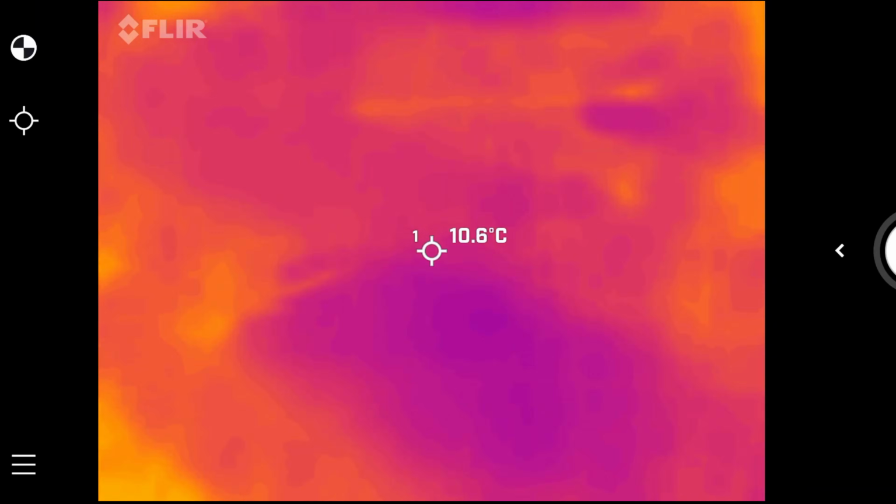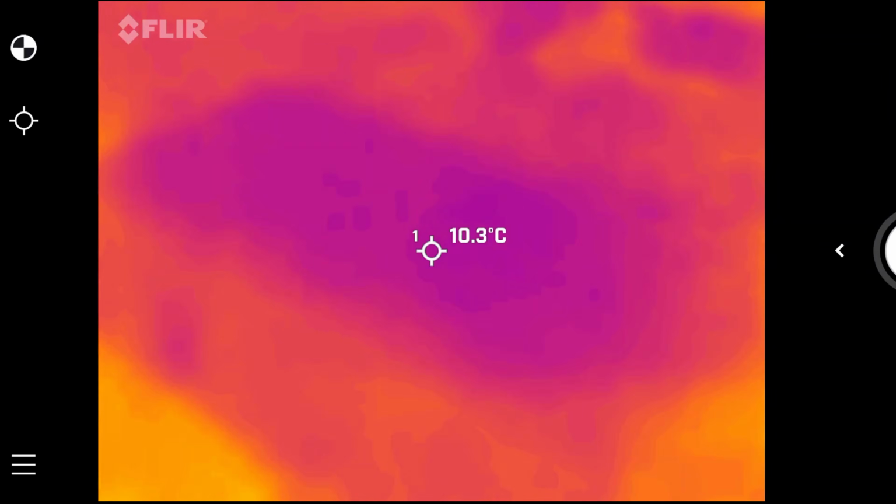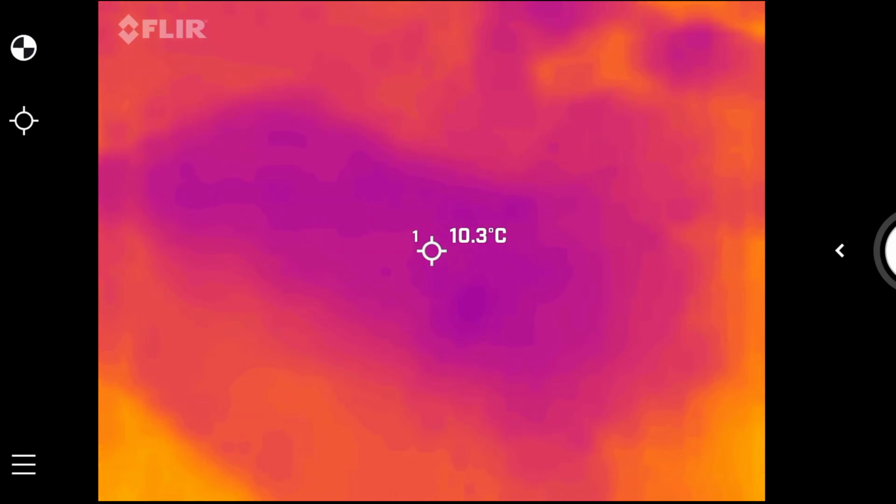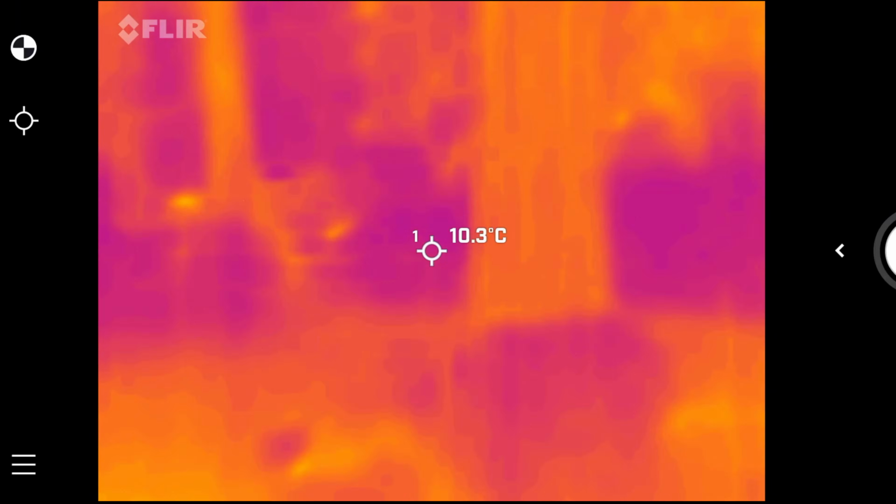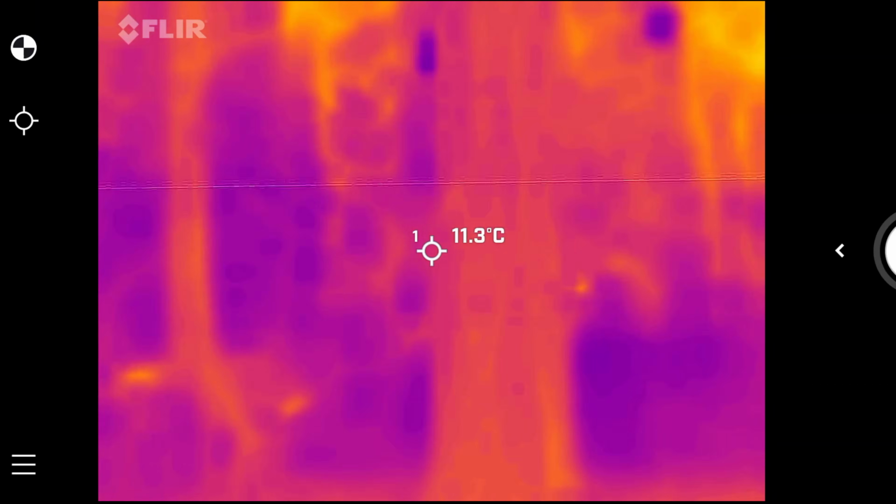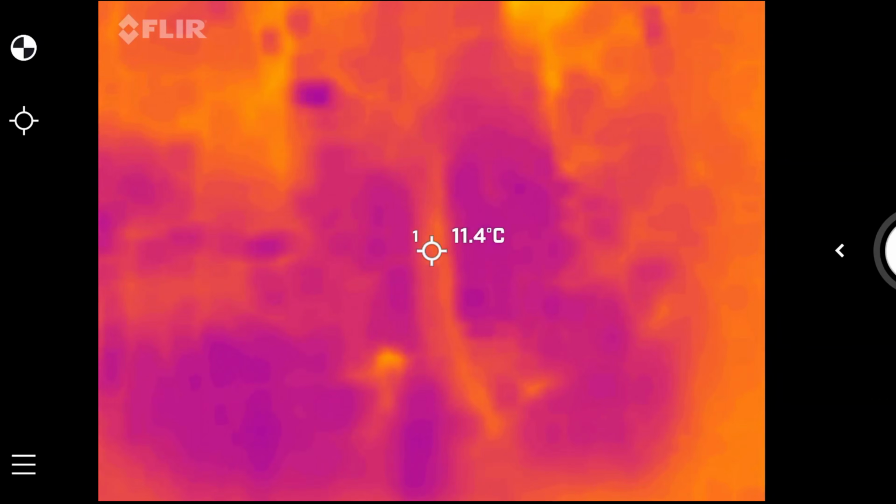Some more look around. This is actually the picnic table where we were playing. And you see that that's actually quite cold. We were playing Uno there. The rest of the woods, you can see the trees. They seem to be producing their own warmth.